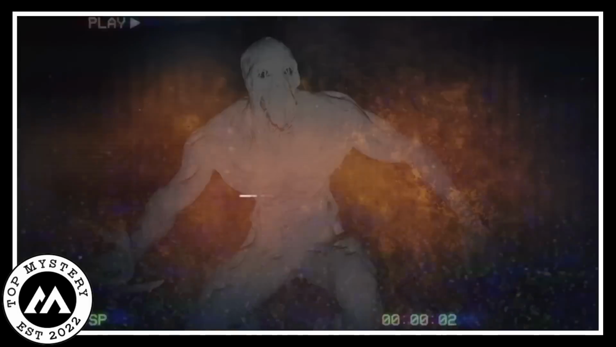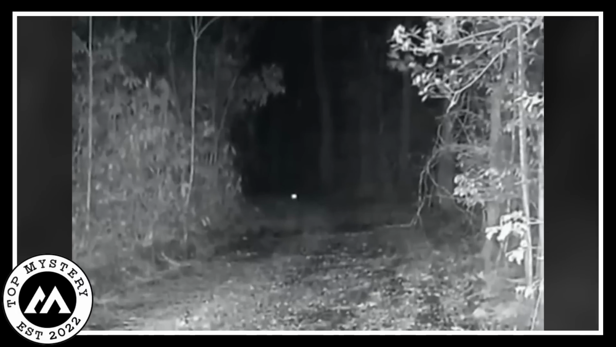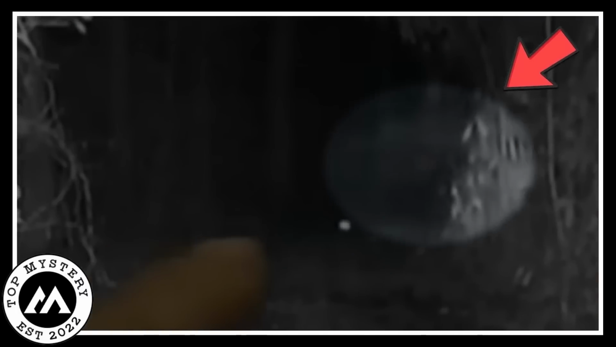rear view resembling the legendary Bigfoot can be seen throwing a heavy rock onto the nearby skunk, probably unaware of the terrific presence near him. The stone arcs through the air, narrowly missing its target. Startled by the sudden attack, the skunk darts away quickly. The footage captures a truly extraordinary moment, offering a horrific glimpse of such a creature.